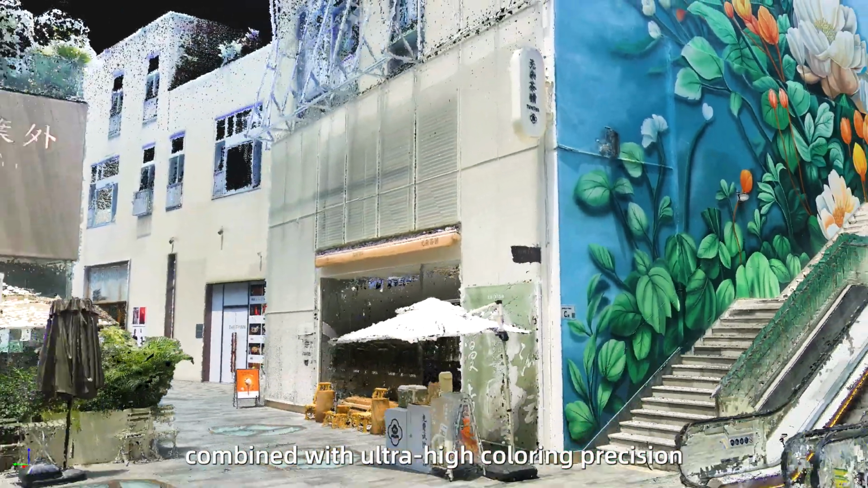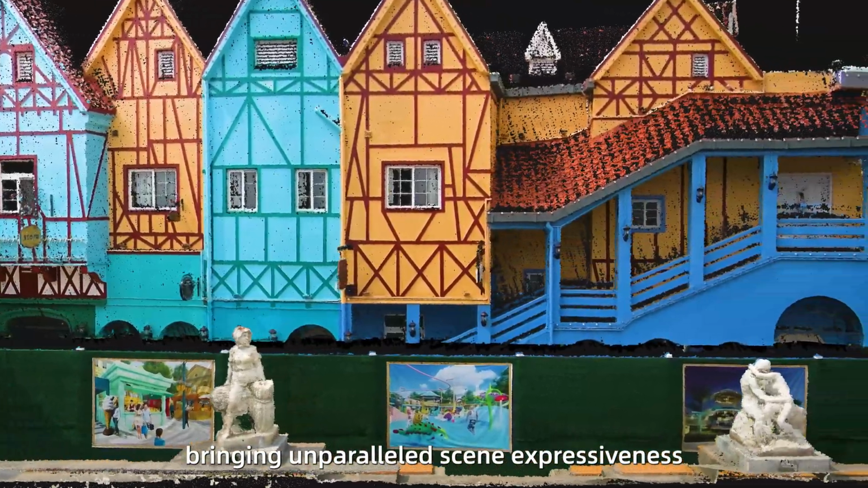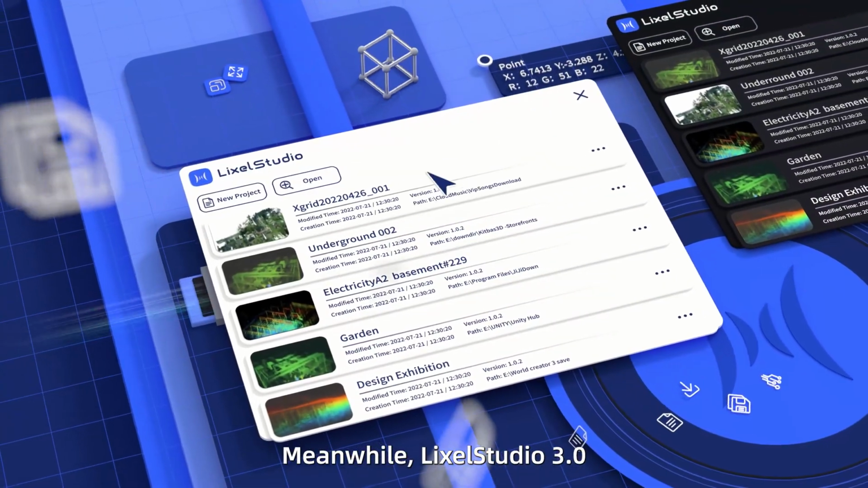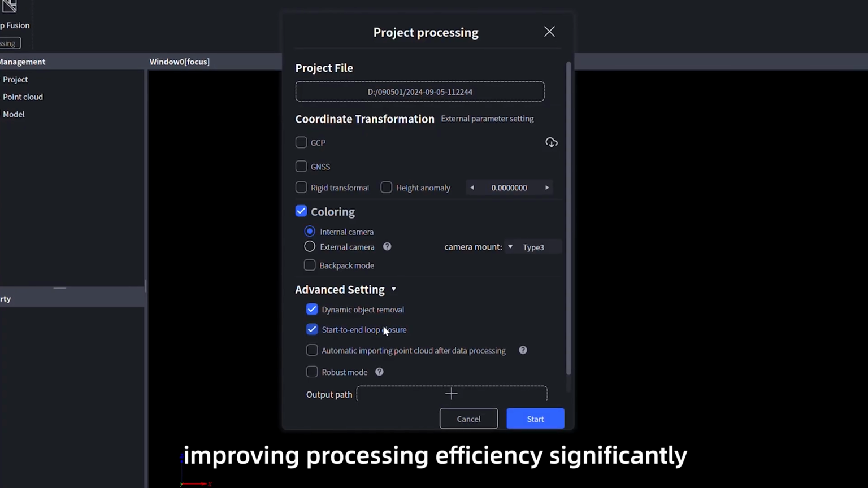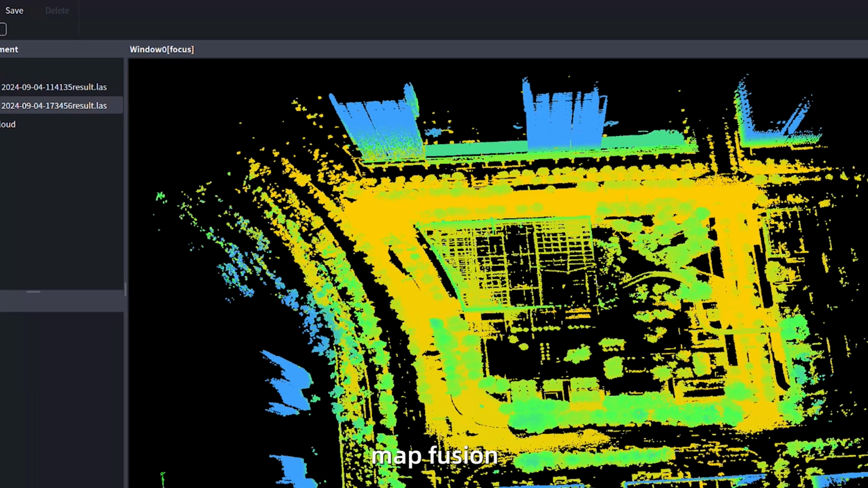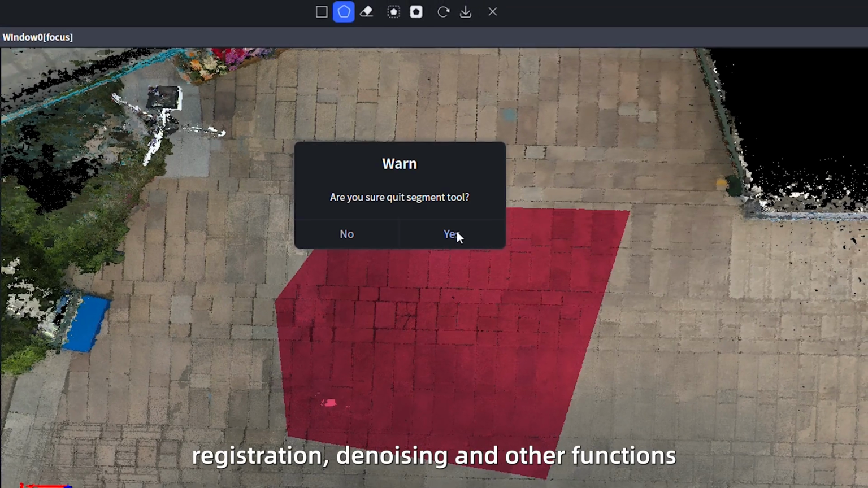Combined with ultra-high coloring precision, every detail in the true color point clouds can be vividly presented, bringing unparalleled scene expressiveness. Meanwhile, Lixel Studio 3.0 expands support for mainstream formats like LAS and PLY, improving processing efficiency significantly. It supports one-click refined project processing, map fusion, point cloud overlay, measurement, clipping, registration, denoising, and other functions.